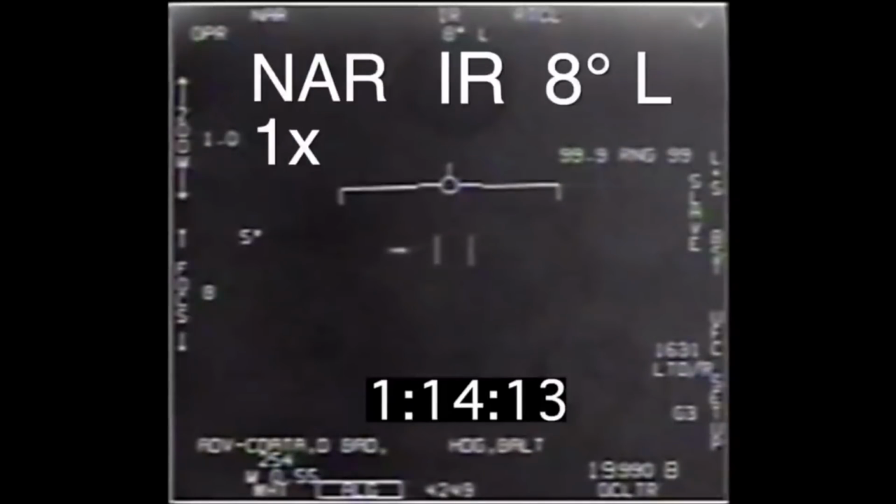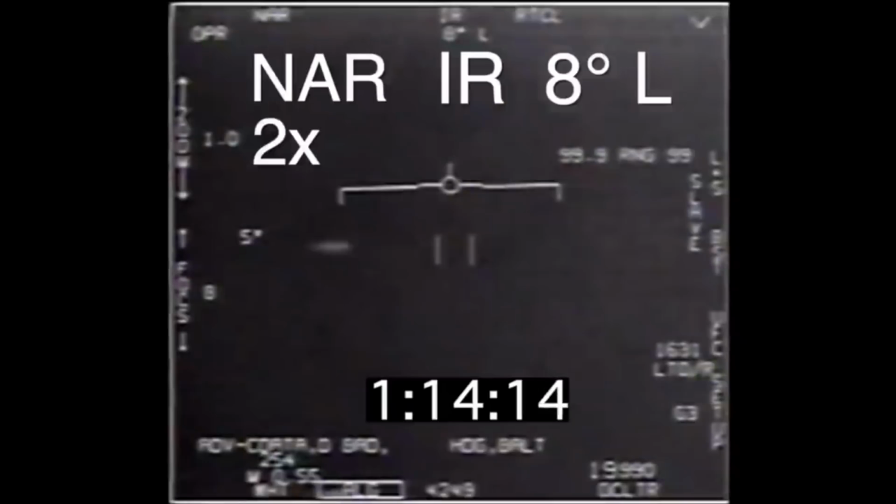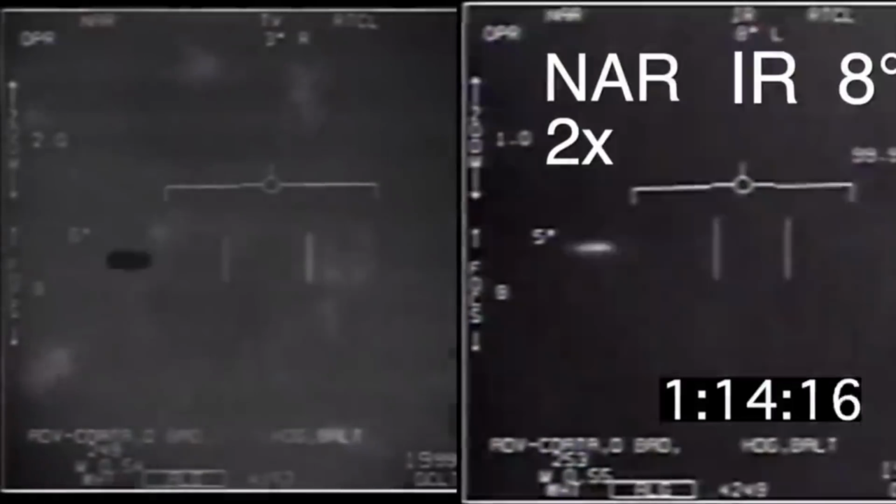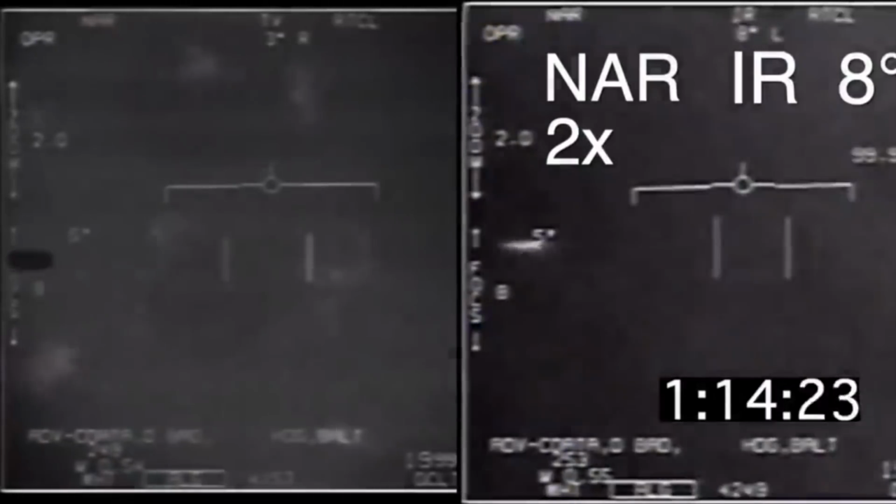But then, at 1:14.14, the pilot switches from 1x to 2x zoom, causing a sudden jump in the apparent position of the object. It then continues to drift off to the left twice as fast as before, at exactly the speed we calculated earlier. So all the apparent movements we see are consistent with the object simply moving in a straight line to the left. So this is perfectly consistent with something like a distant aircraft, just flying along quite normally, making no sudden movements.